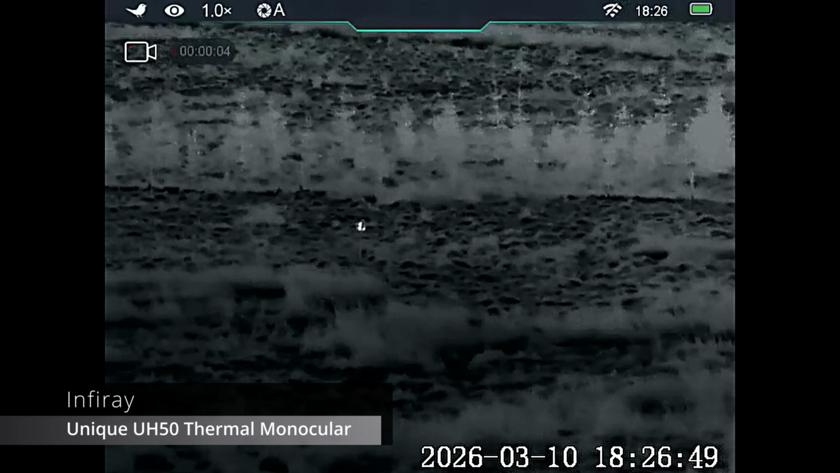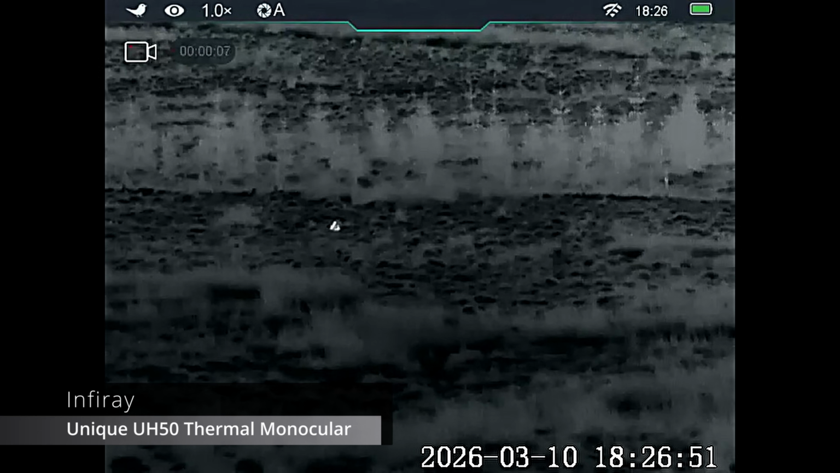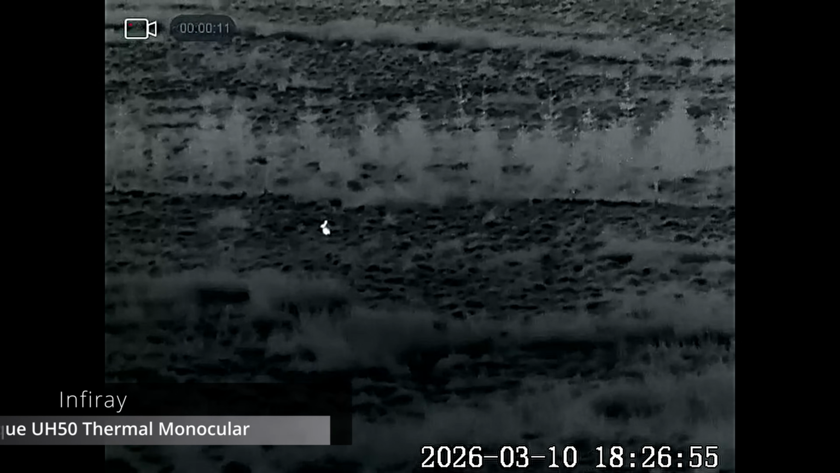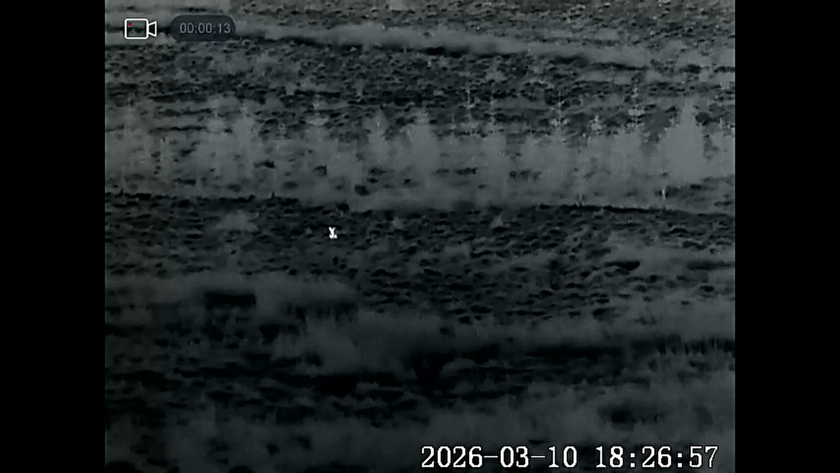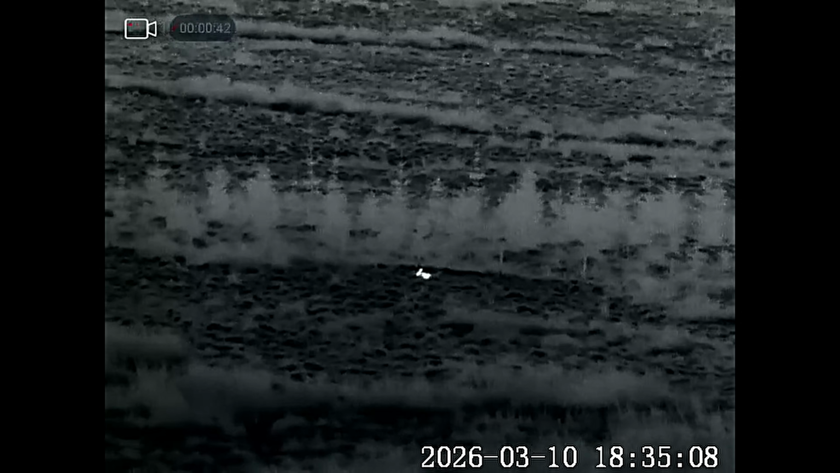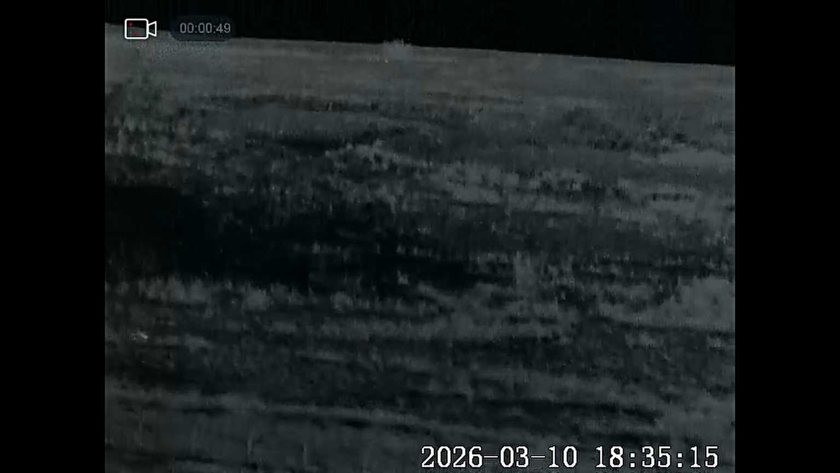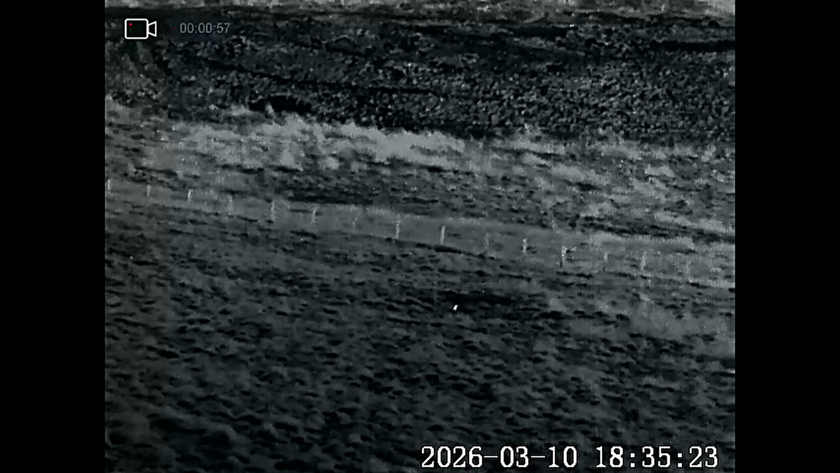Right, and we've got our first critter of the night, and that's a hare just grazing away down there by the plantation. Whilst I was sitting watching the hare, I could actually hear a red-legged partridge calling, which was really handy because I hadn't got my electronic caller with me tonight, and from where I could hear it, it was down from me, so it's spot on. If that brings a fox in, it would be in perfect range for me.